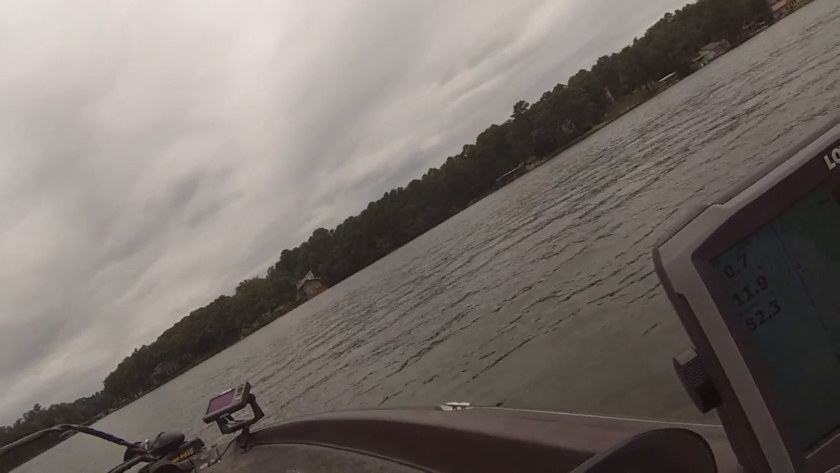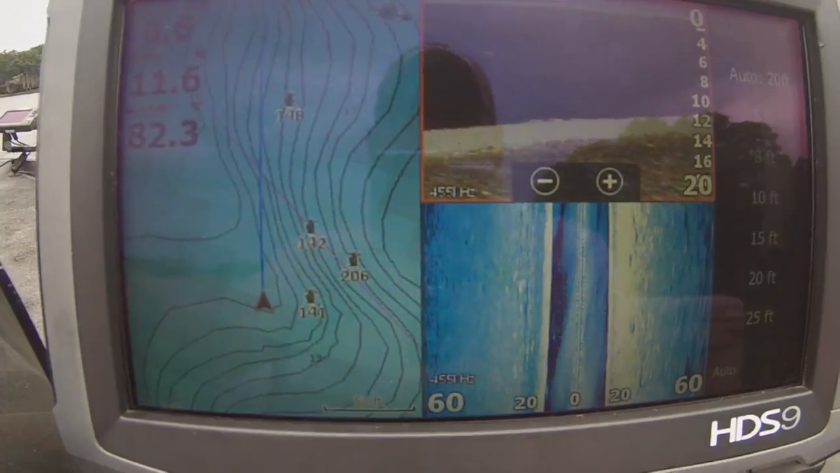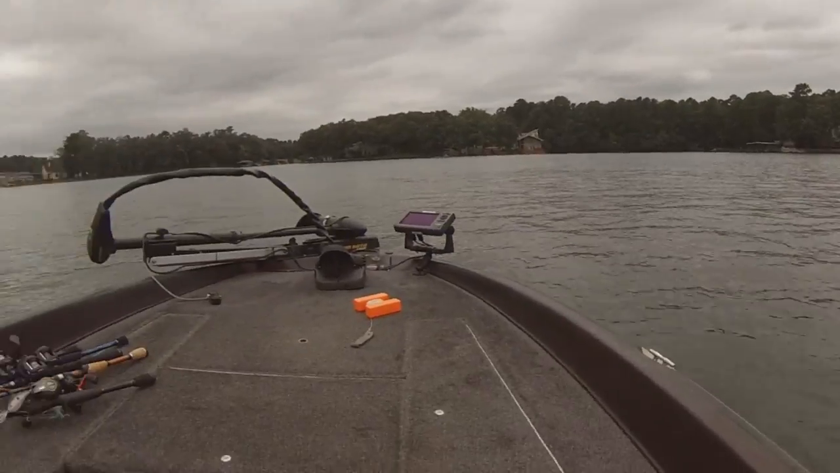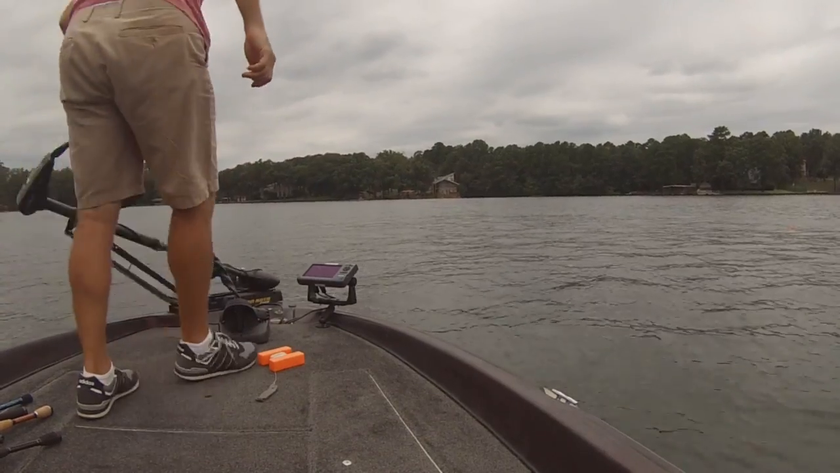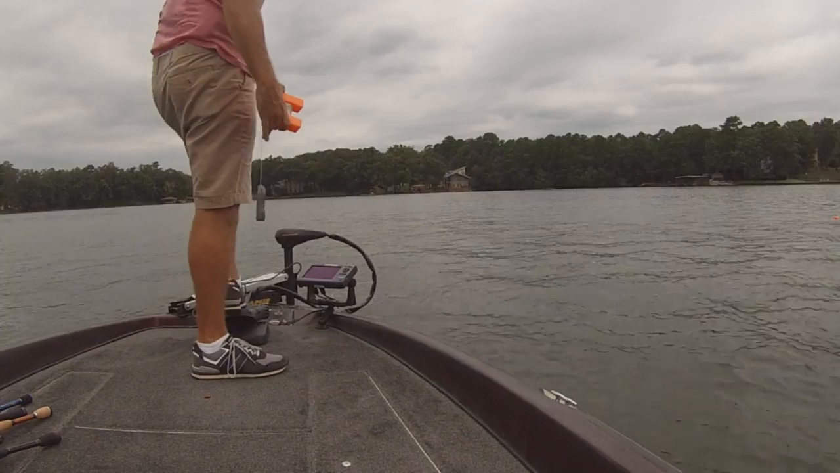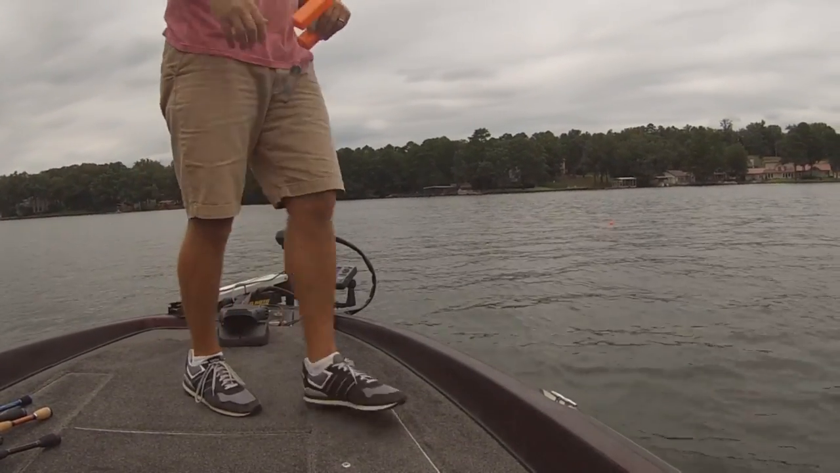You can kind of see it on the graph there, the brush piles, where they are. So I'm pretty close to them. But let me get on the front one here. I've got my marker buoy up here too. Turn this one on.